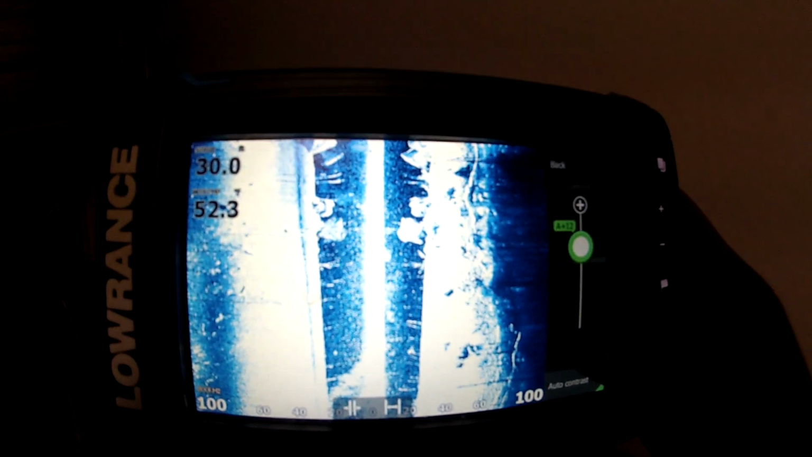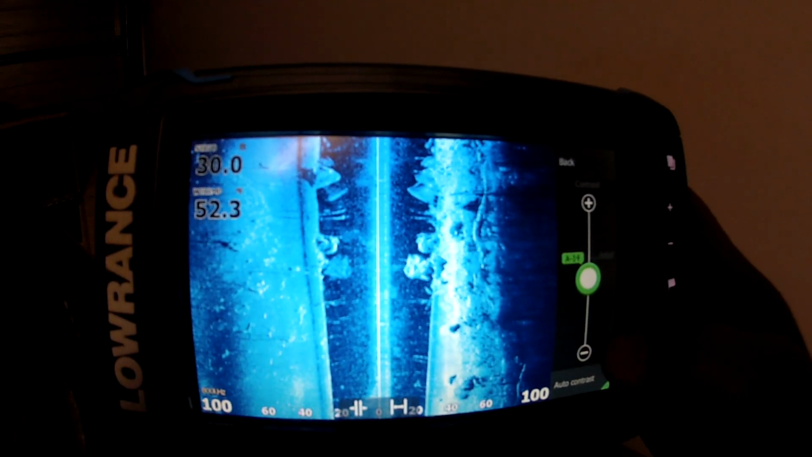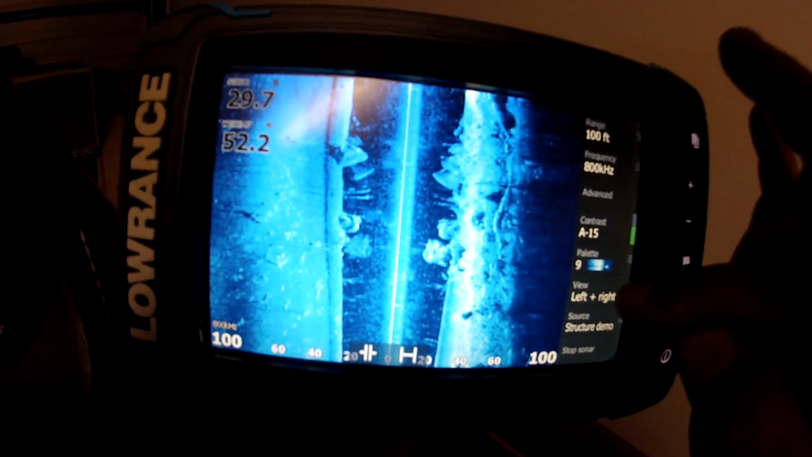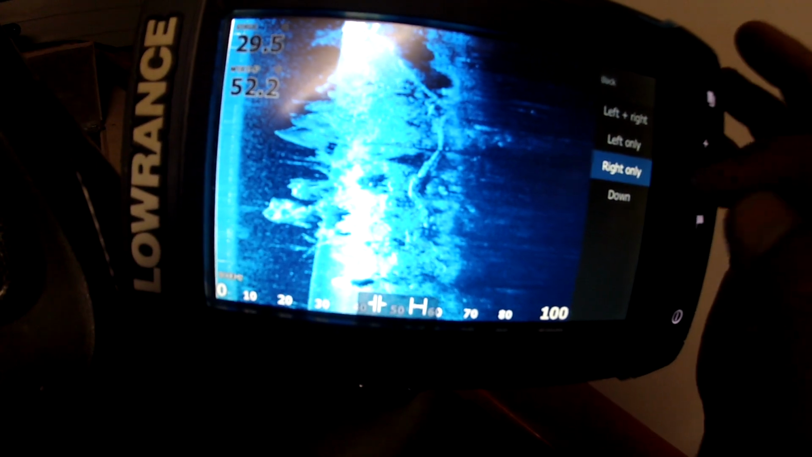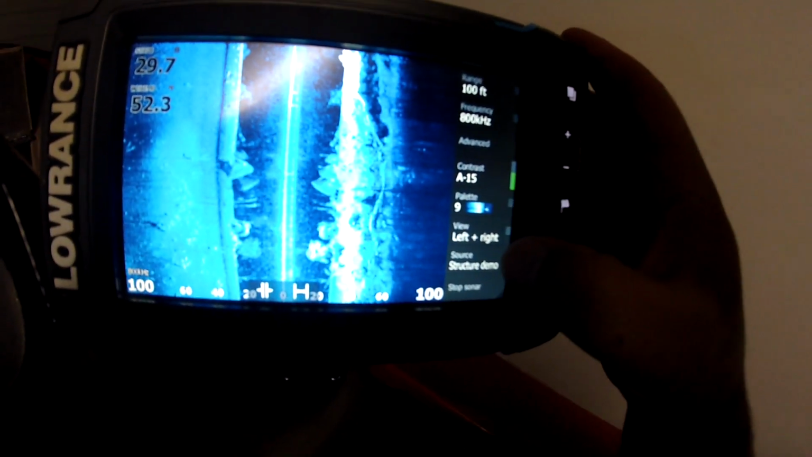I'll keep saying it over and over, it's about light. You might be fishing in the morning, it might be a nice sunny day. In the afternoon, it might be really overcast. So you'll be changing this throughout the day to suit yourself. It's not so much on the down scan, which is that one, but left and right, the contrast plays a big part.